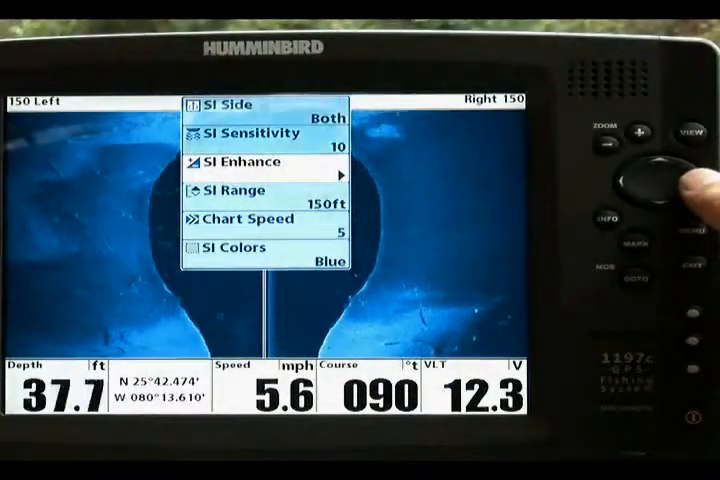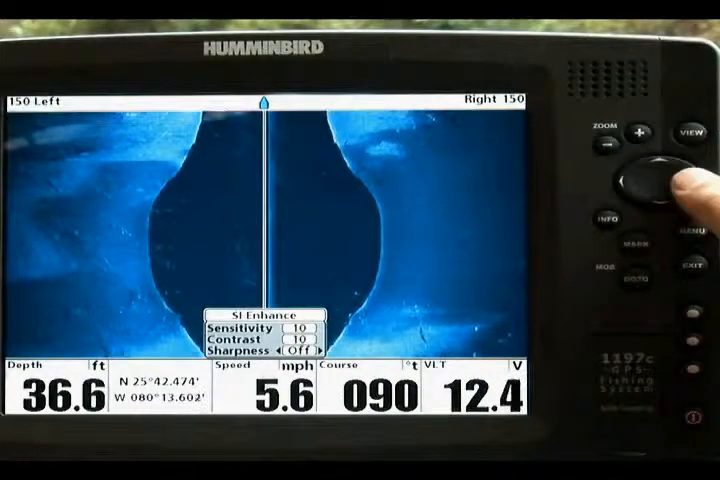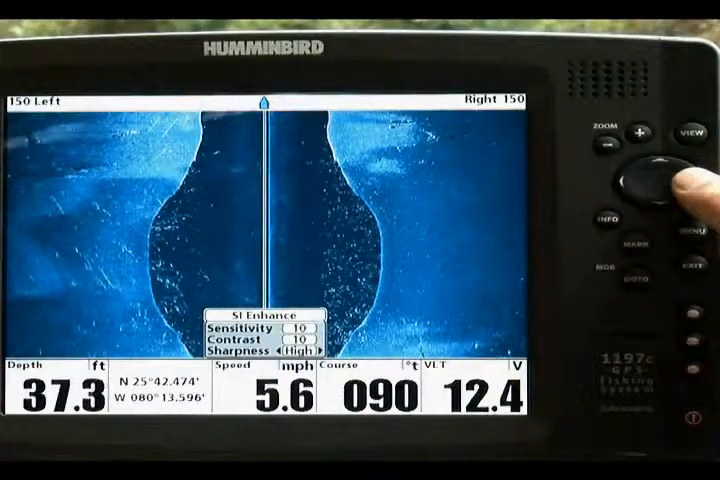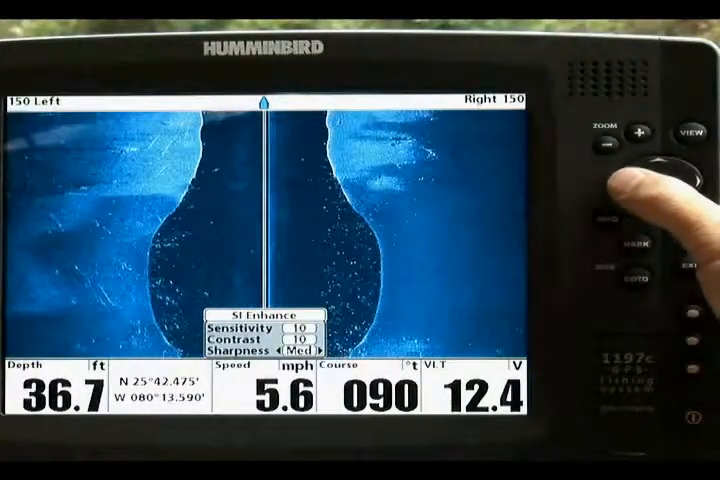One tip to increase the visibility of fish on the screen is to set the sharpness located under the SI enhancement setting to high. This feature distinguishes fish from the surrounding black background. Each angler should determine which setting works best for them.